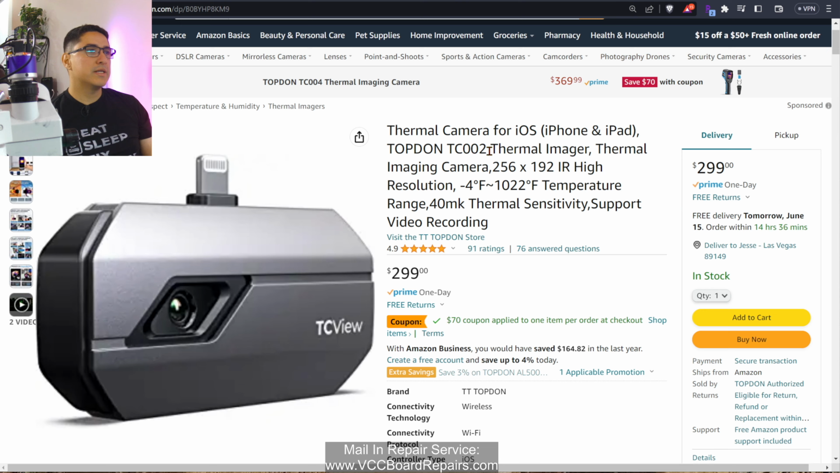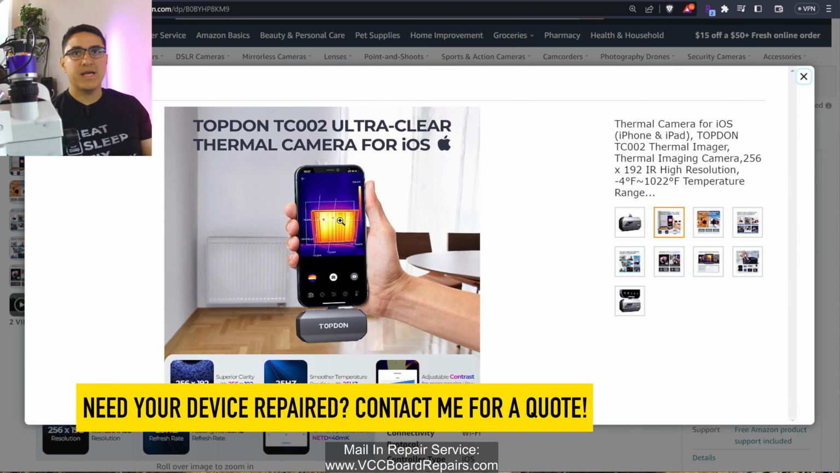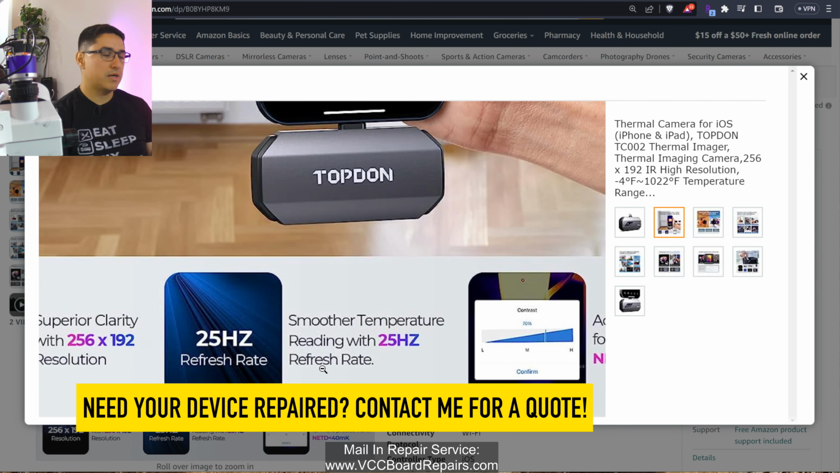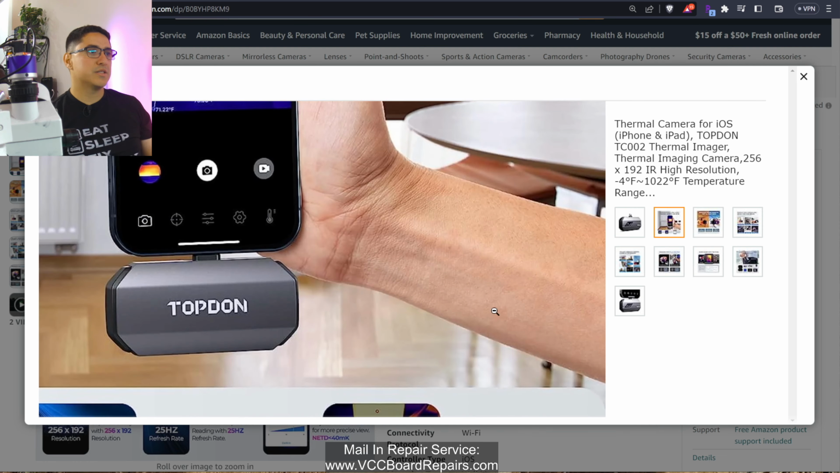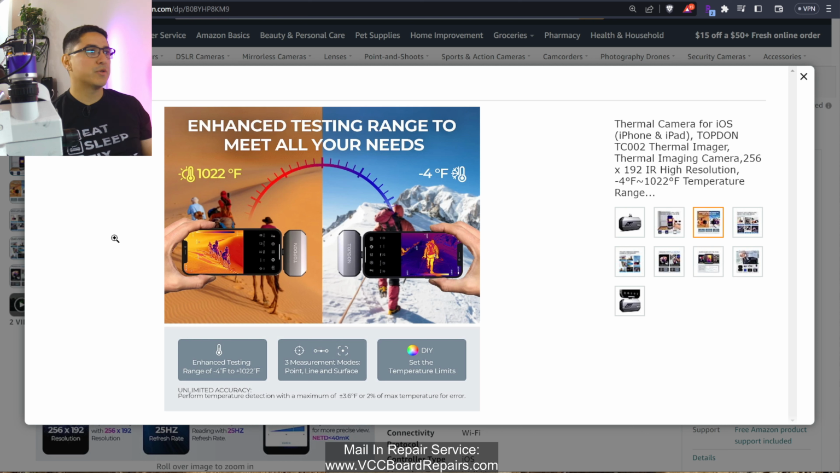And one of the things I was just looking at is that the thermal camera is actually a 25 hertz refresh rate. So that means when you're moving an object around on your thermal camera, it's gonna move a lot smoother and faster than other ones. The resolution is 256 by 192. And it has adjustable contrast, which we'll go over later. The temperature range is from 1022 Fahrenheit to -4 Fahrenheit.